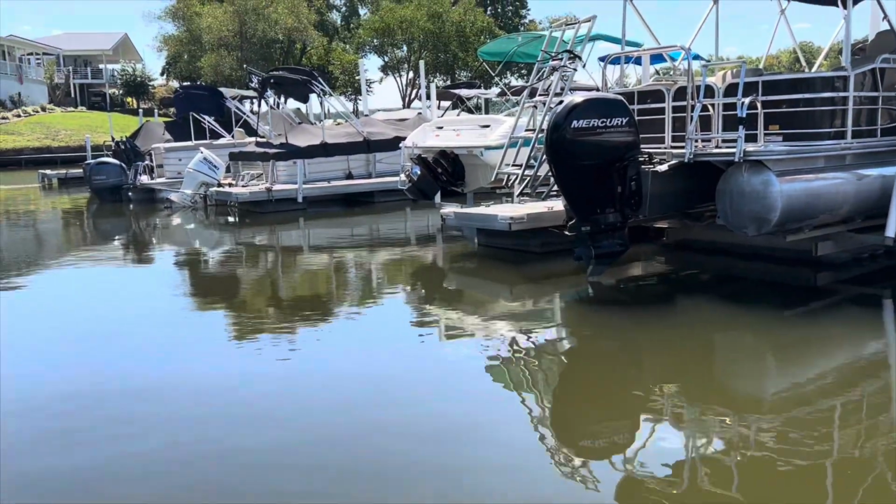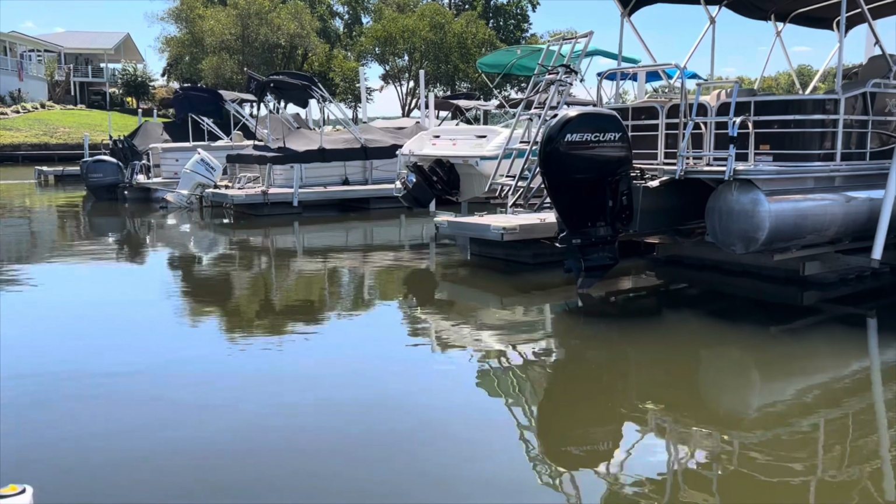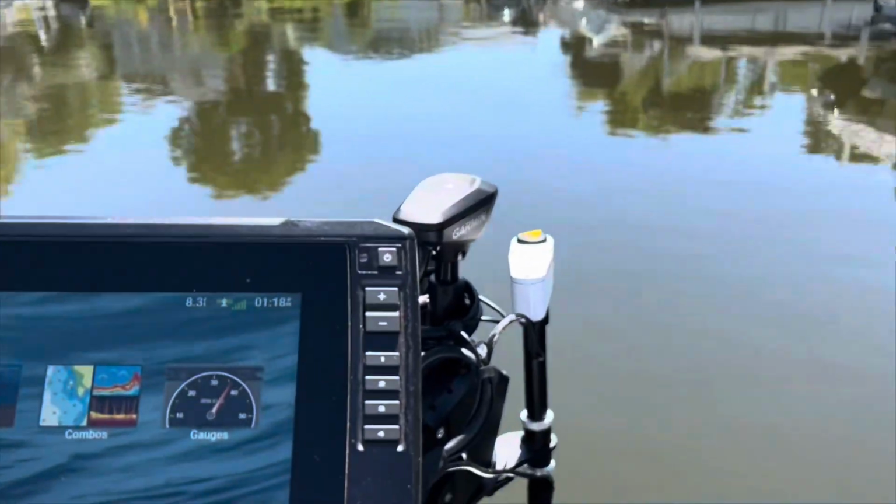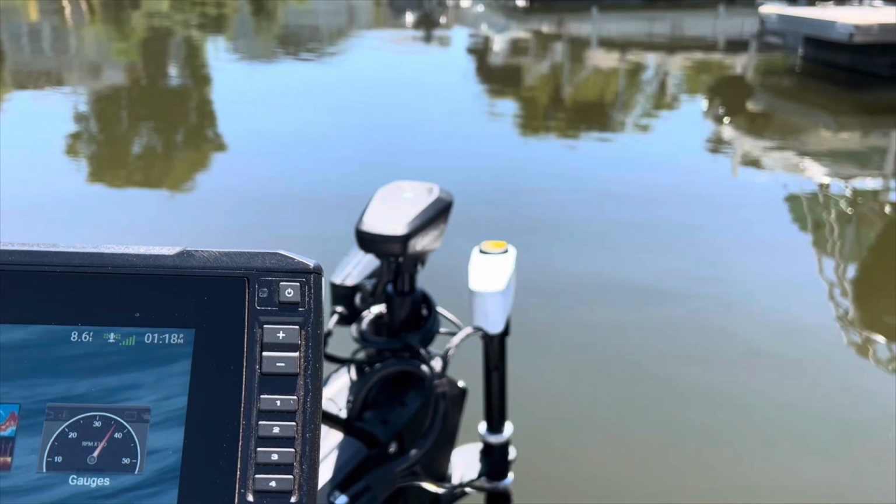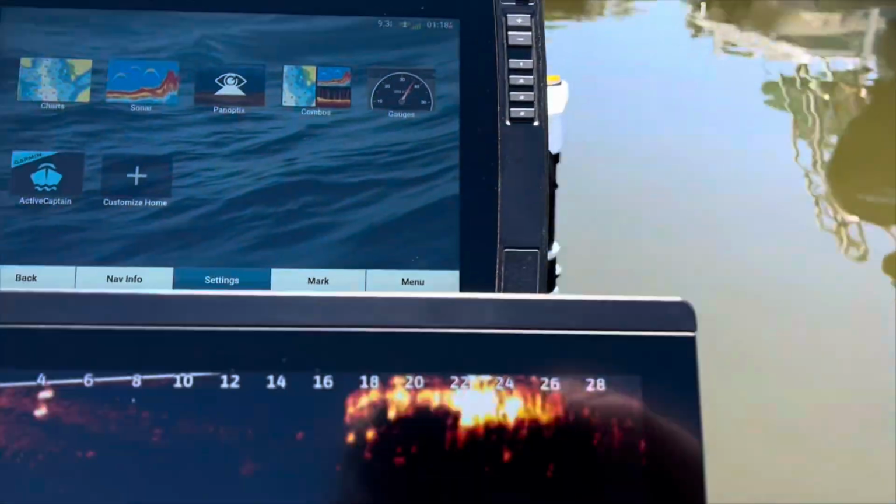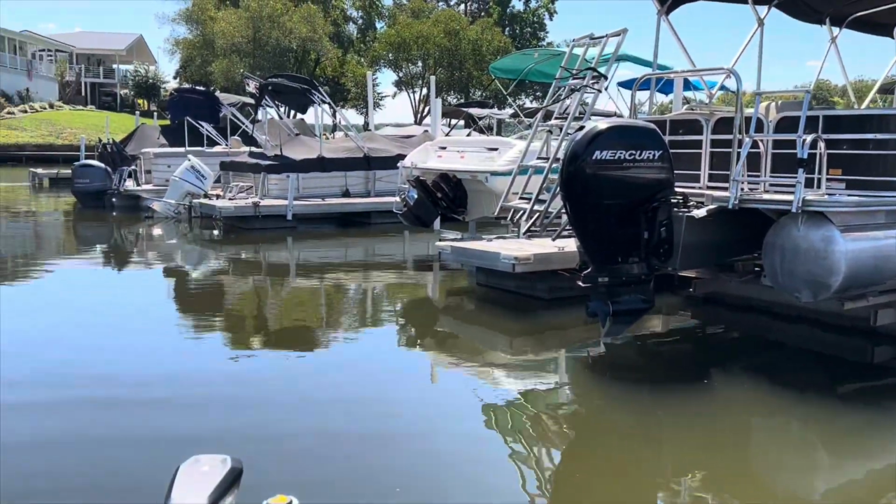Alright guys, I'm going to show you what you can do with the Livescanner. You can put it in quad scan. See, it's just on the starboard side scanning. And we're going to ride through this marina and look for crappie under these docks.